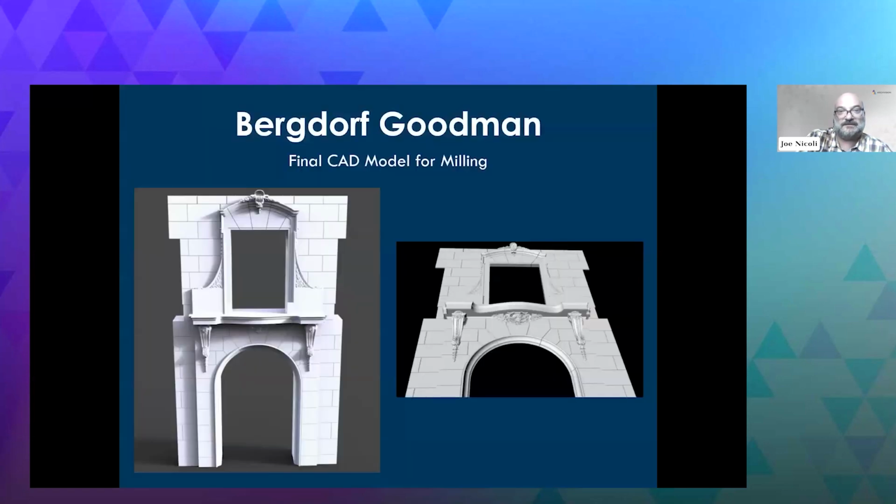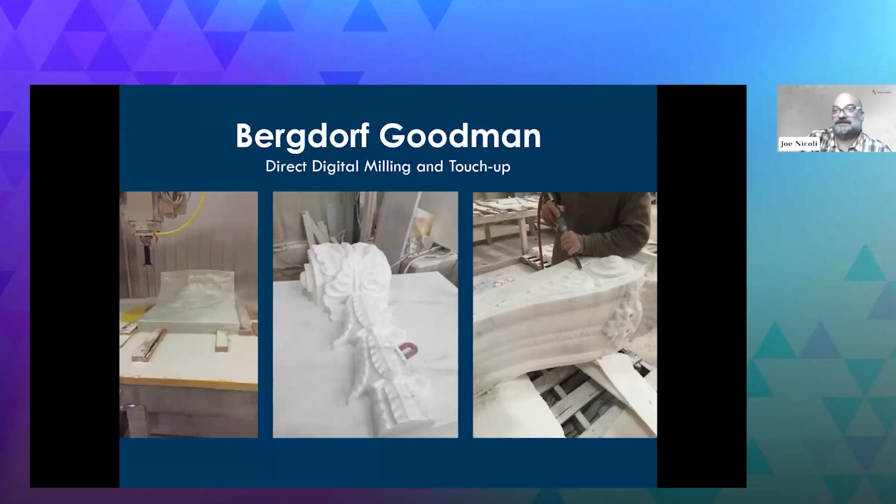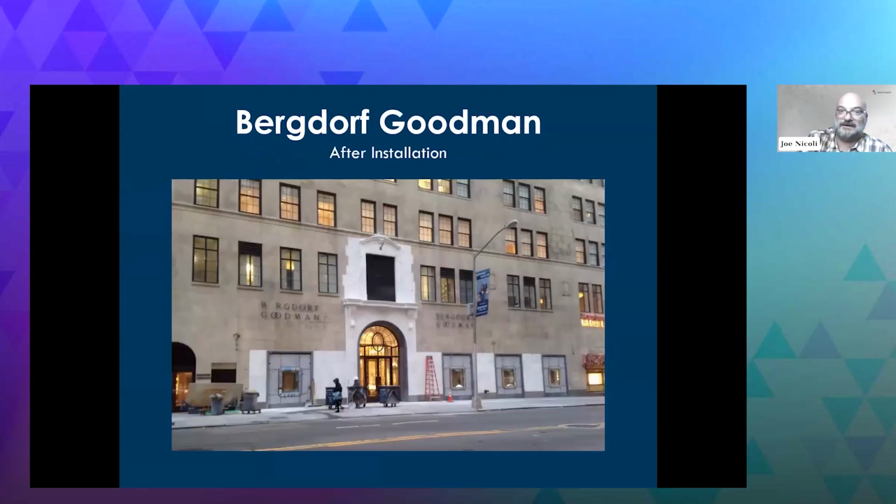And there's the final version. I should note too, this was done for the stonemasons, and they actually sent people down to our office a couple times. And they literally stood over the shoulder of our digital sculptors, and they worked all of this out. And then that data goes directly into a CNC milling machine. This is cultured marble that it's being directly milled from. It's touched up by hand, and then it's hung.